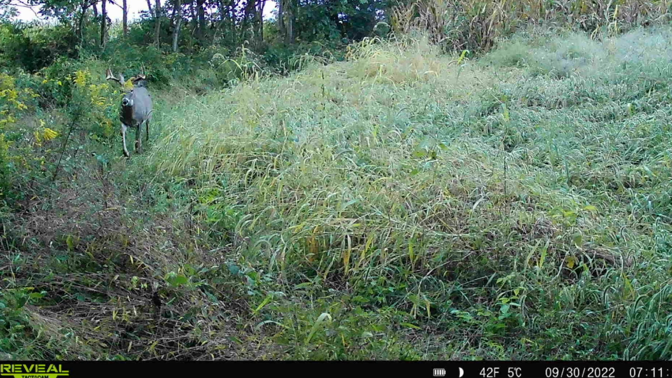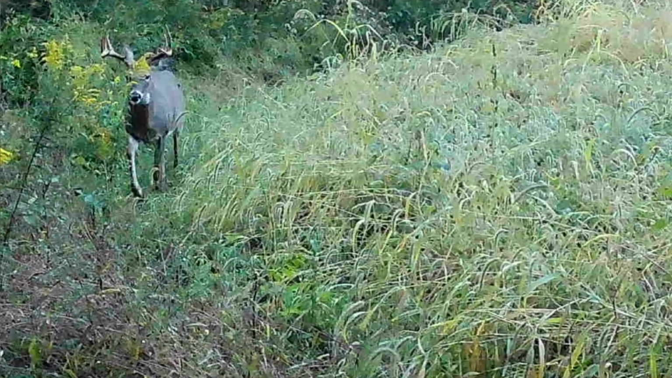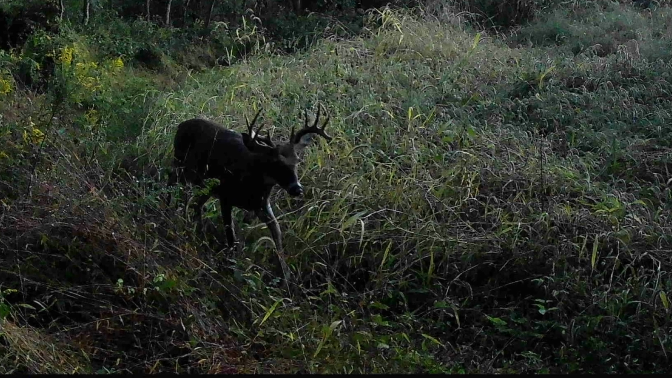I've been using these Reveal cell cams for the past like two to three years now, and I love them. They're cell cameras, but they send me real-time information, and I'm using these in this video to show you that you can monitor bucks, and when you kill that buck, another one will replace them.